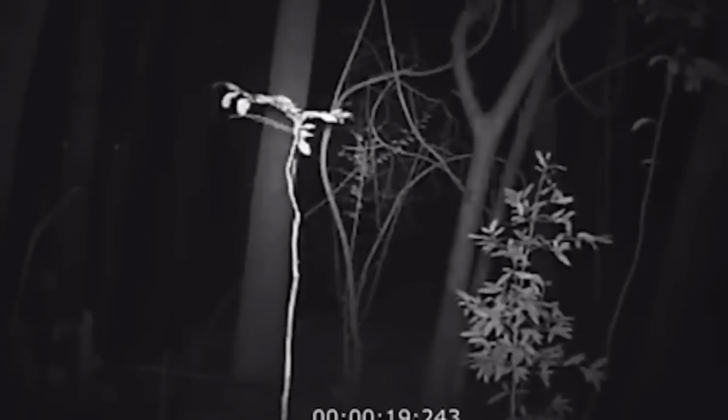Motion cameras are a big help for homeowners. They detect movement, take pictures, and send alerts. These cameras are also good for recording forest life, but sometimes they capture things that humans aren't meant to see. This video is from a motion camera set up in a forest in Sydney, Australia.